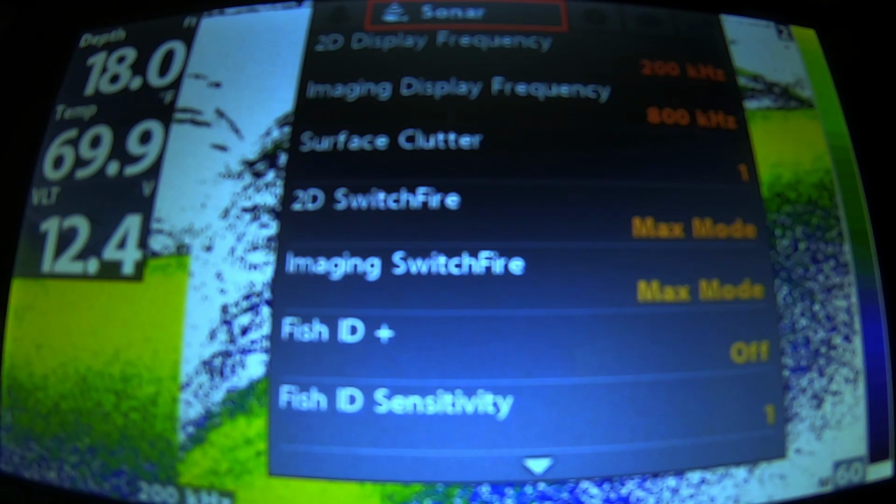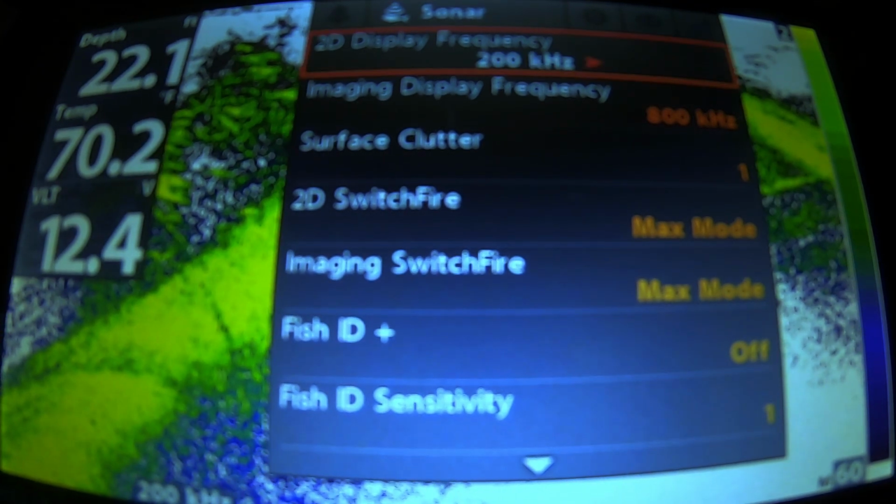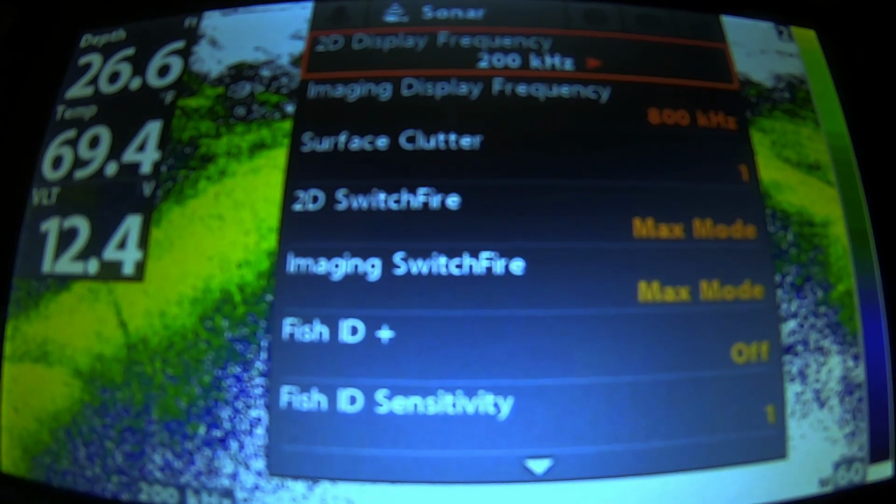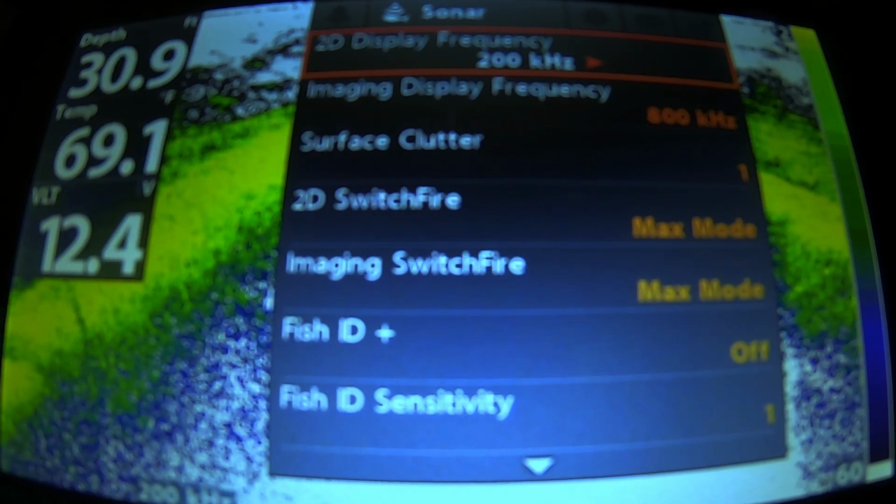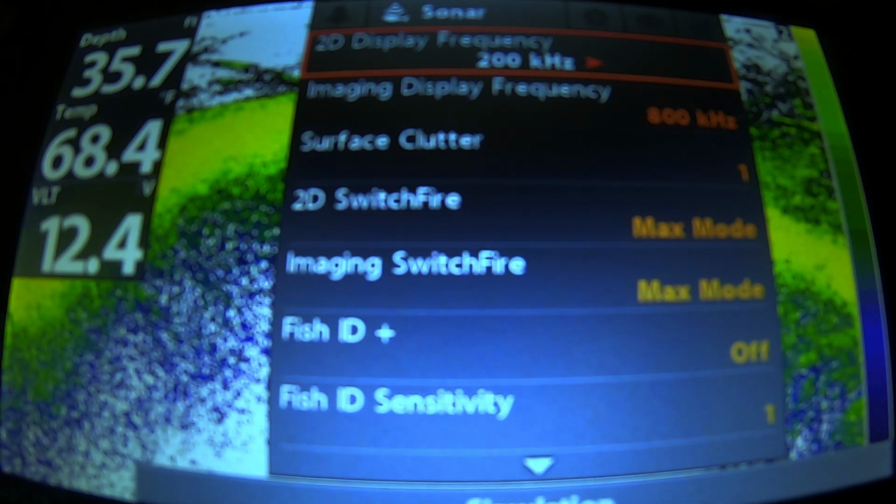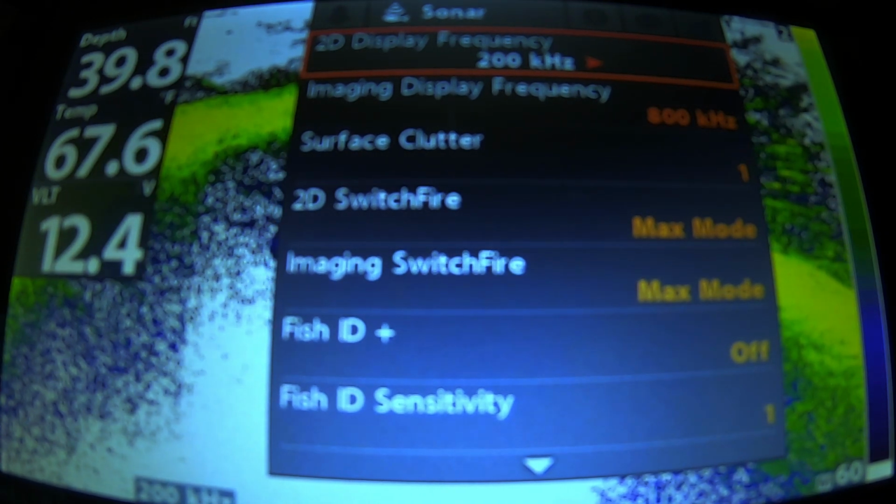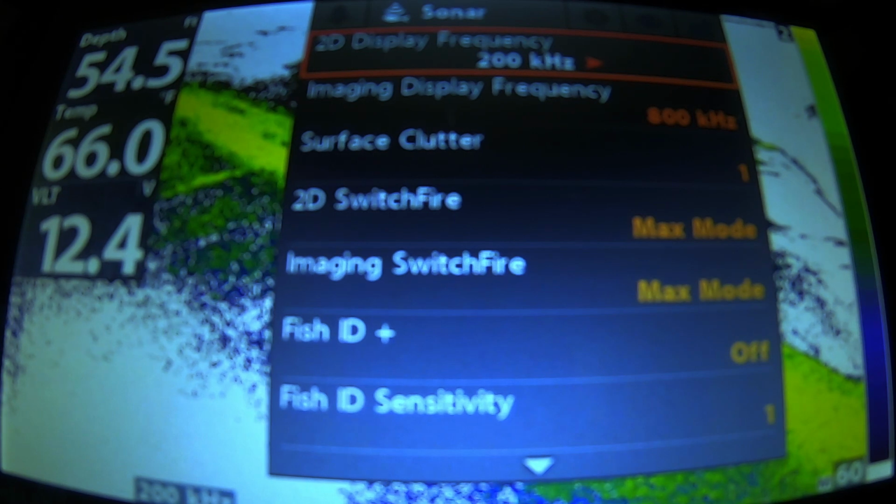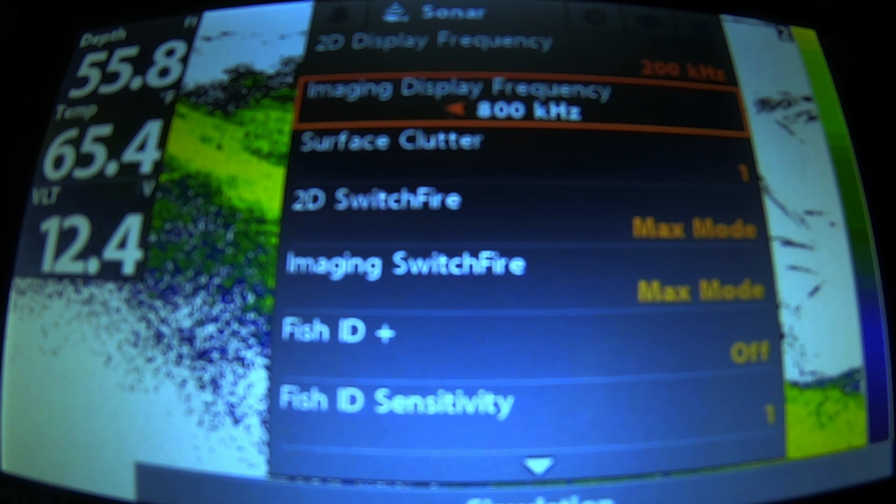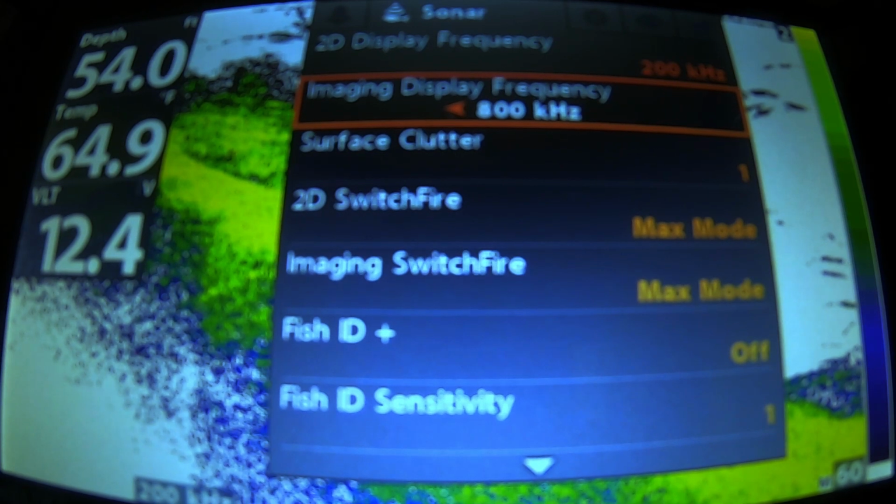So now we'll get into our main menu and select sonar. First off, we have a 2D display, and we're going to put it at 200 kilohertz for 2D. This is, I believe, for every 1 foot in depth, it is 1 foot wide. So typically on the Detroit River at 30 feet, we have a 30-foot viewing cone. I don't use imaging that much while vertical jigging the river, but anyway, the setting is 800 kilohertz.